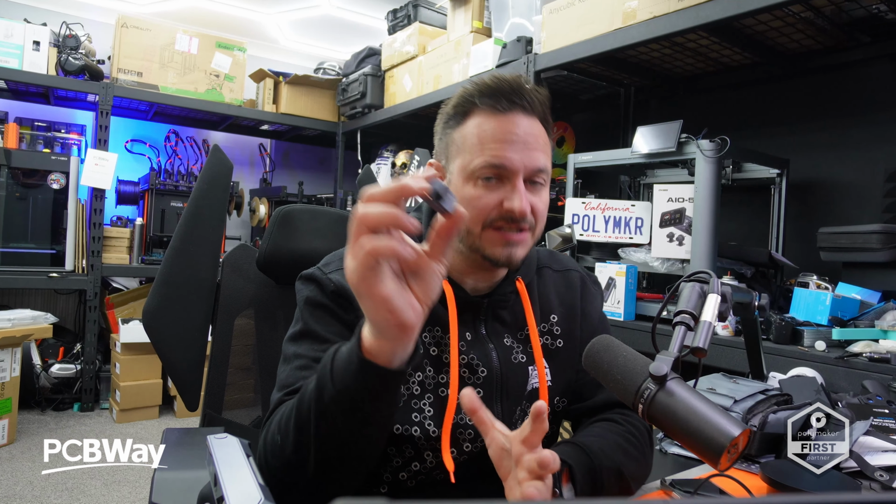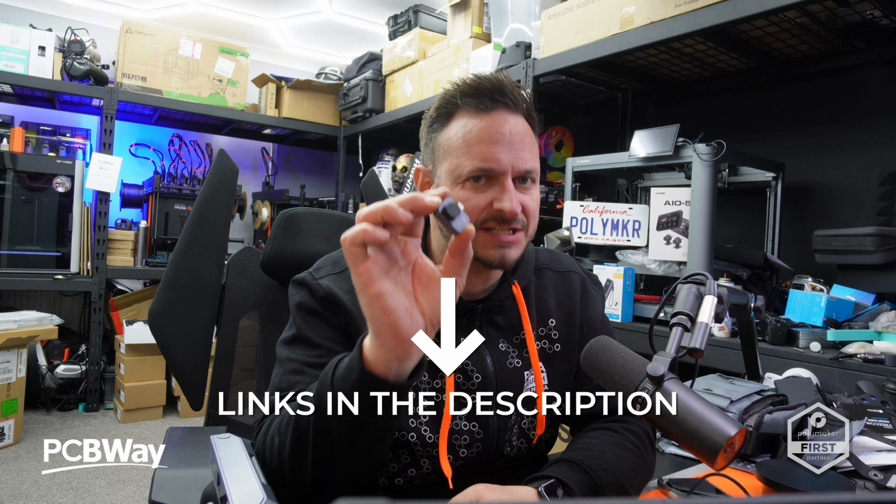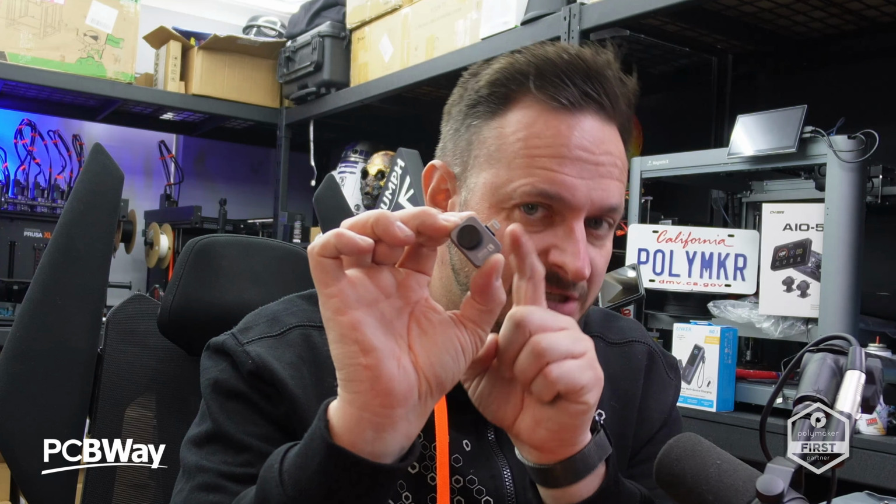Now, one thing I did notice when doing some research on this particular camera is that there is another camera out there called the P2 Pro by Infraray, which is going to just confuse everybody. So make sure you're using the links in the description to be linked up to this very camera.